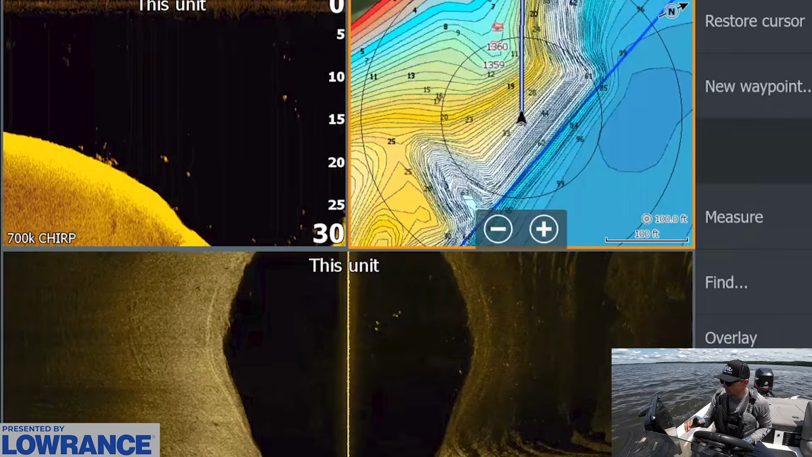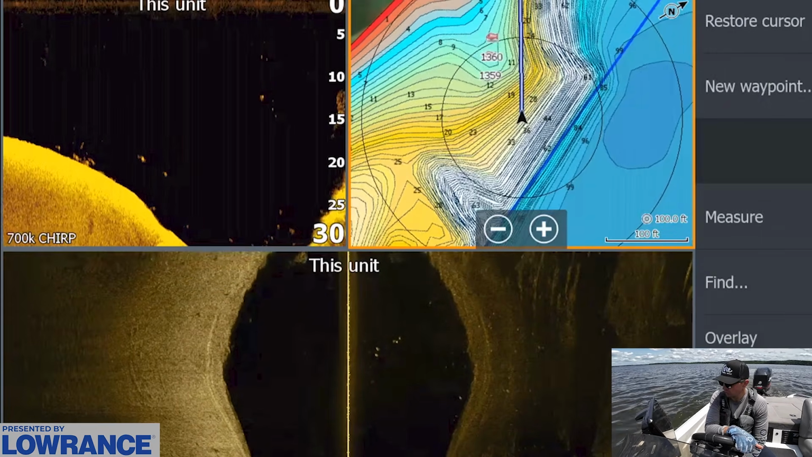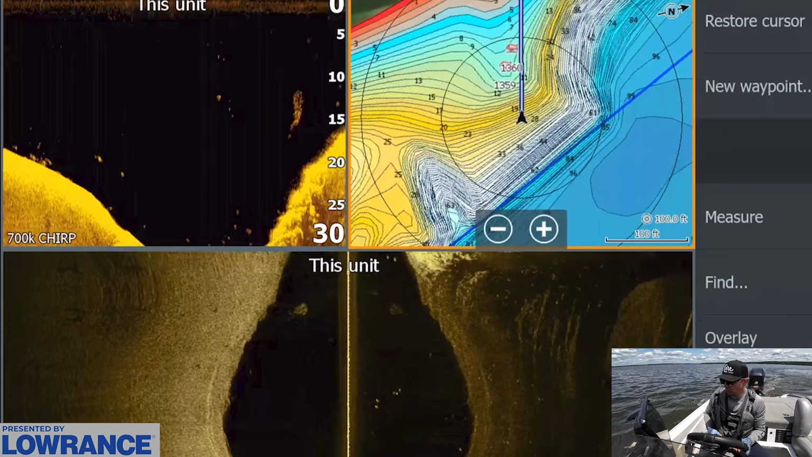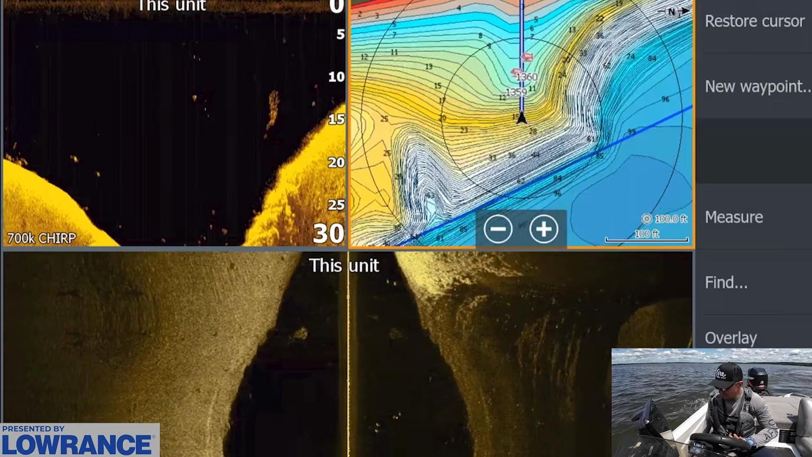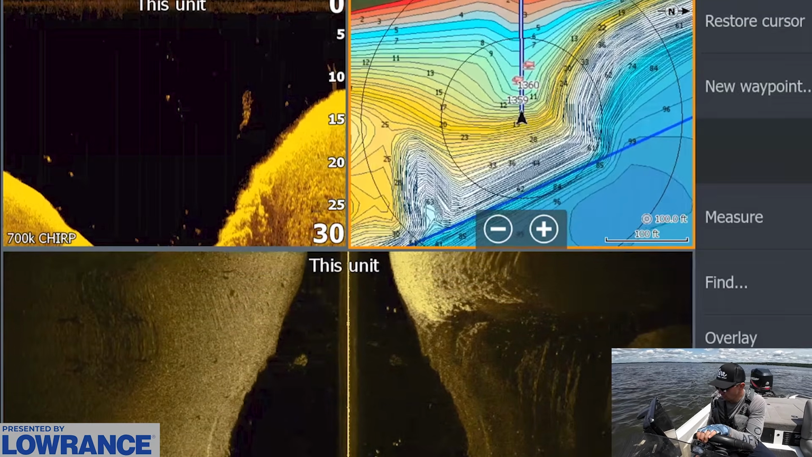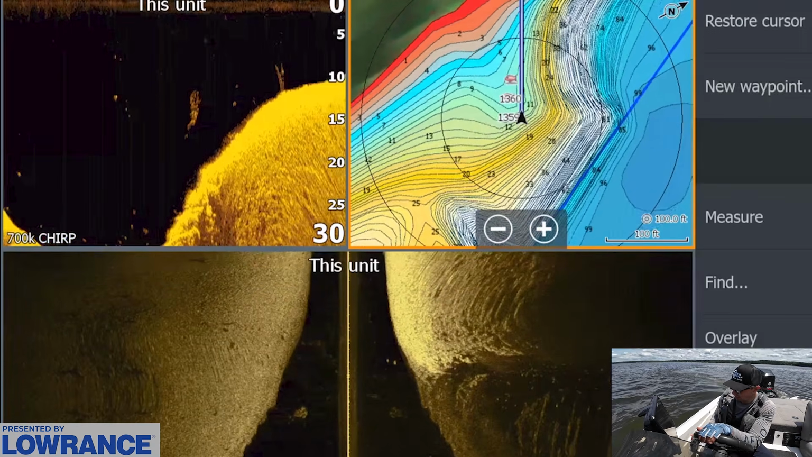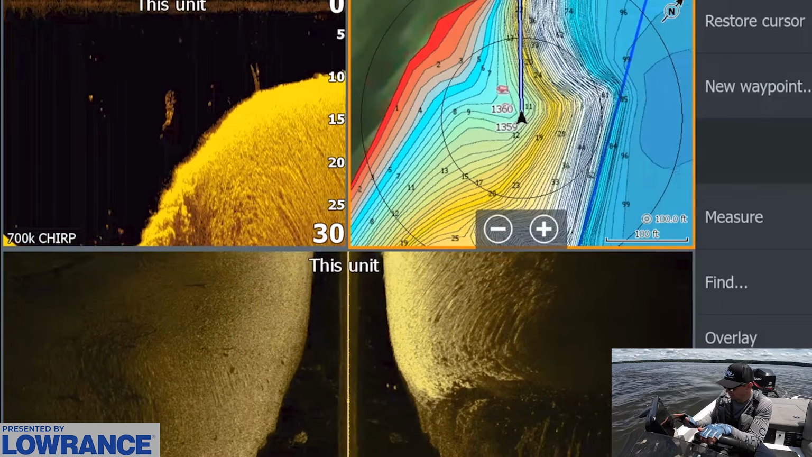And again, this is a pretty big community hole, so these fish get kind of beat up on. There was a boat here earlier as I drove by too, so I know that the guys have been fishing this, but hopefully again with some unique baits, maybe a little bit of a different casting angle, we might be able to trick a few here into biting.